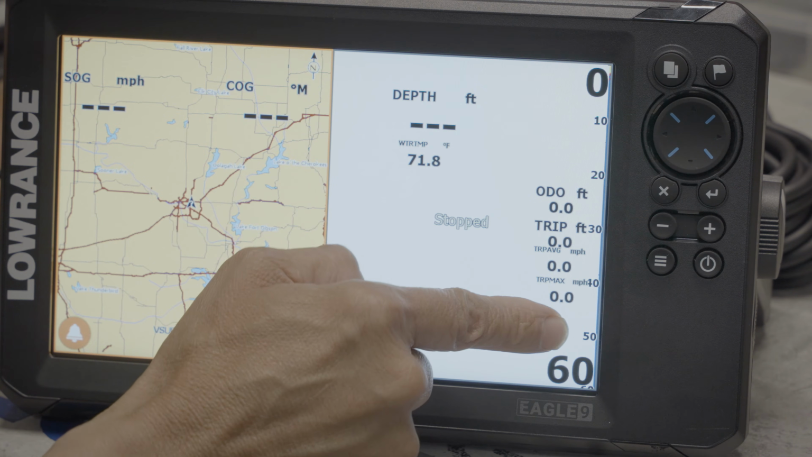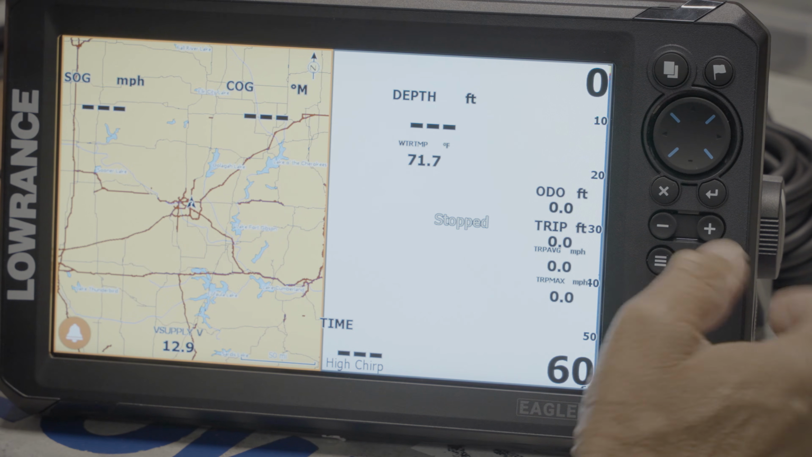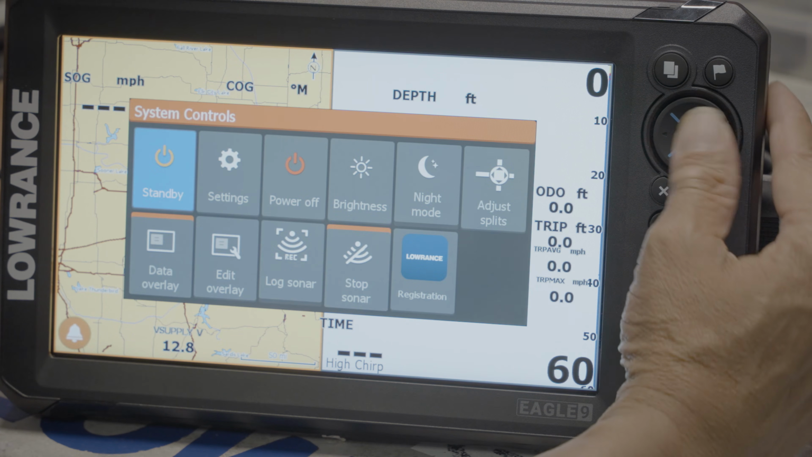Same thing. All our trip information's here. Our depth, our water temp, our compass heading, our speed, our voltage, our time. So all the information's on all screens on any page that you pick. Now, I want a bigger map, smaller FishFinder. I hit the menu button, the power button.